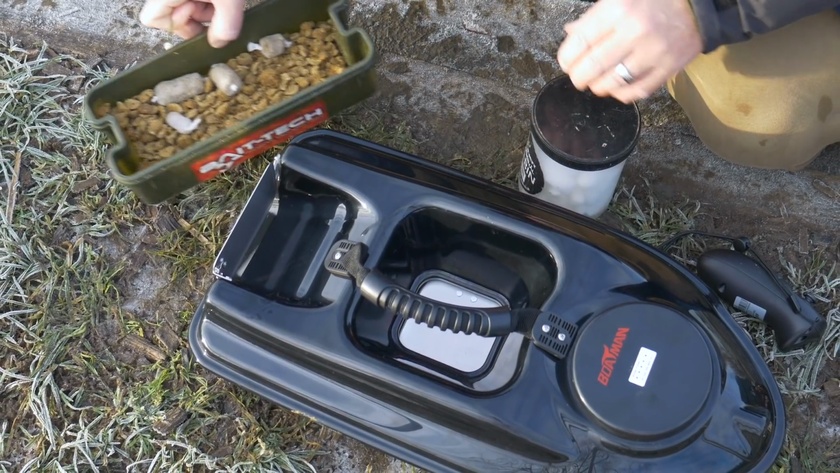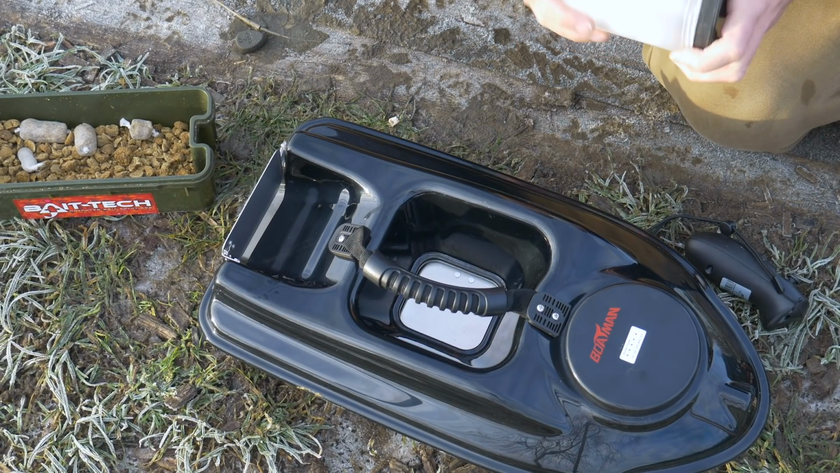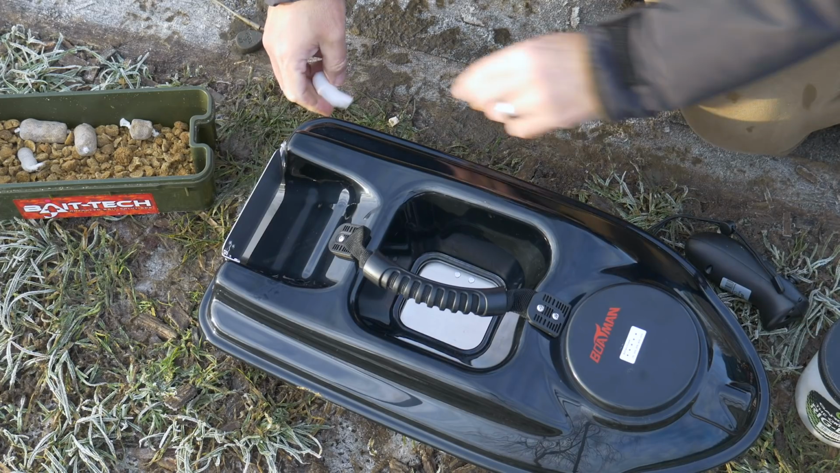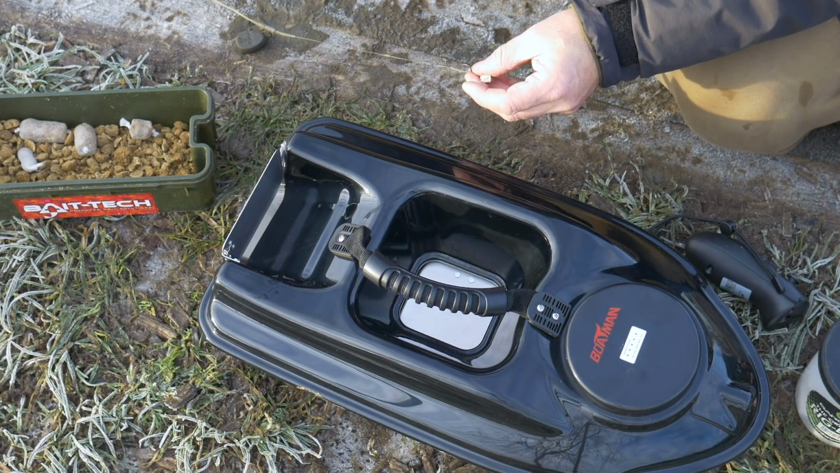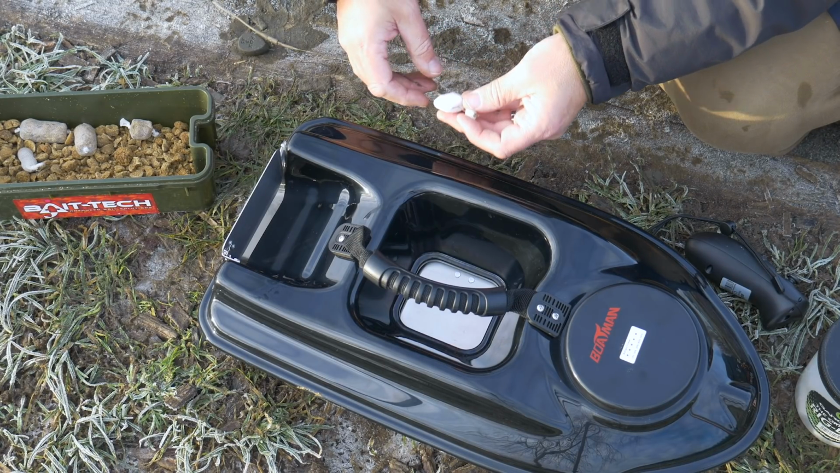Let's try loading this boat up for the first time. The first thing I'm going to do is put a bit of the dissolving foam on the hook, just to protect it from catching anything on the way out of the boat.